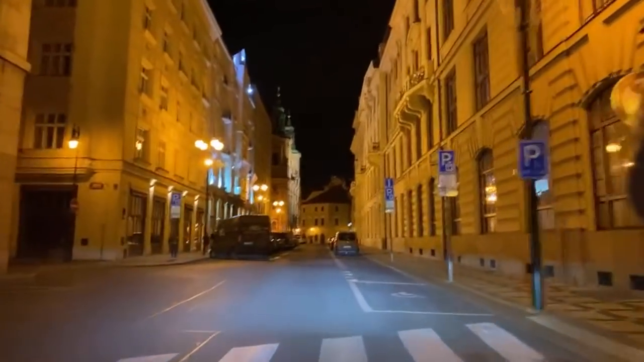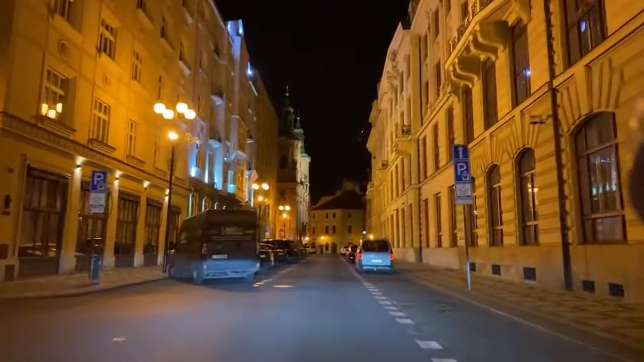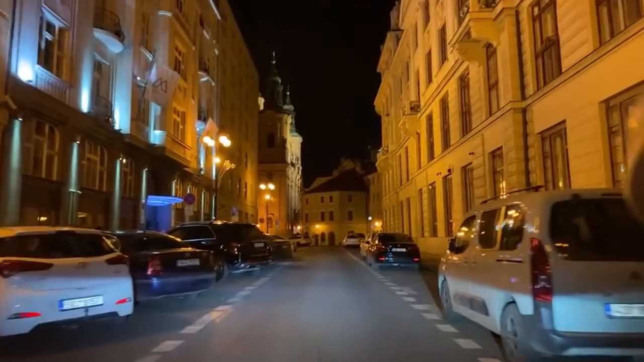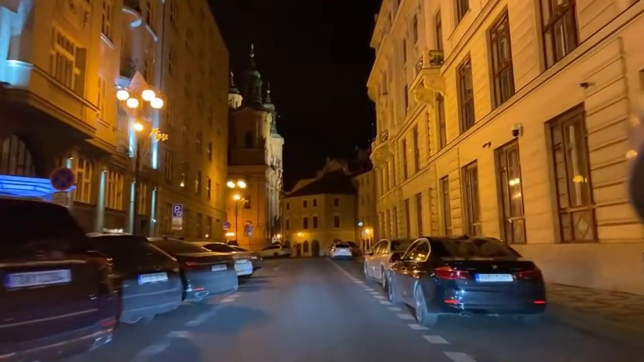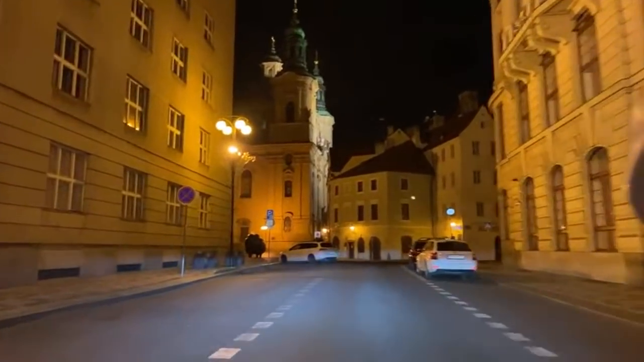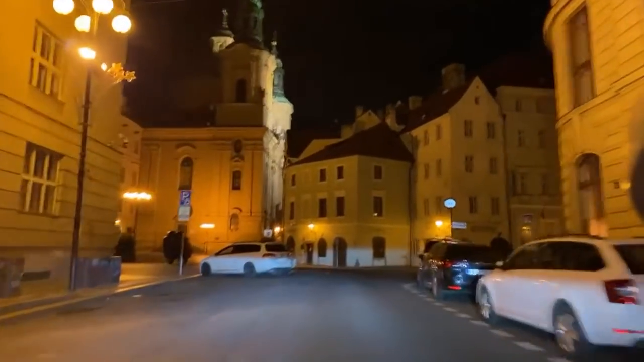All right. Okay, where was I? Now we're driving through Partnerska onto the Old Town Square. I will show you the small square that is next to it, that is actually called the small square. And then we'll drive through Pařížská for a minute.